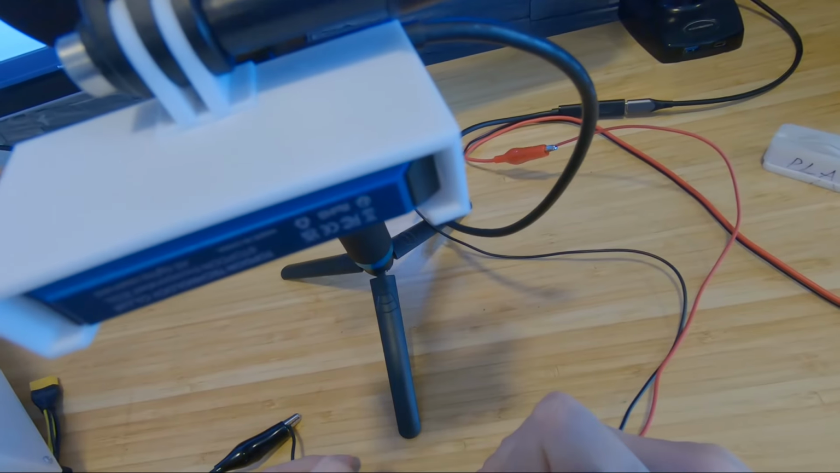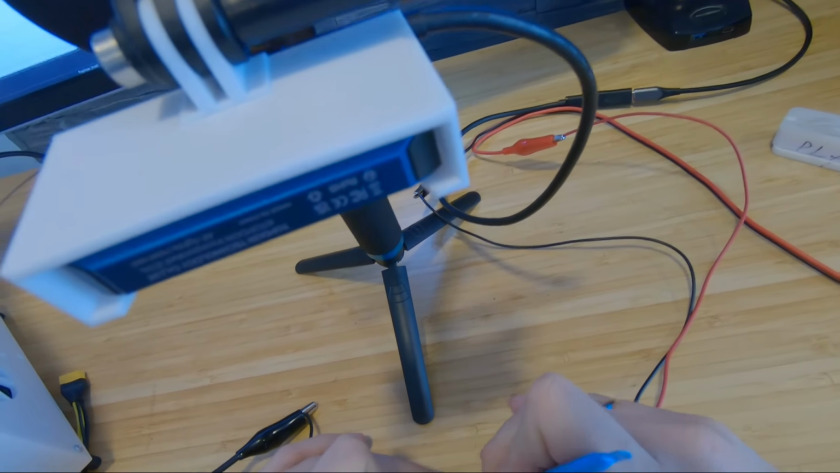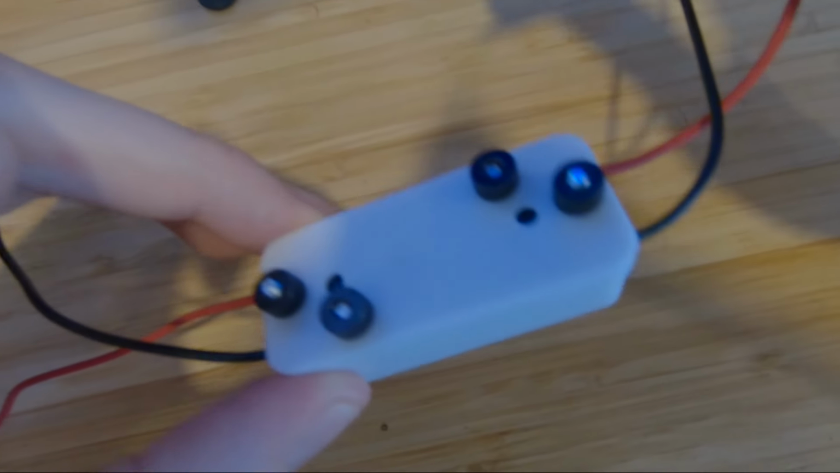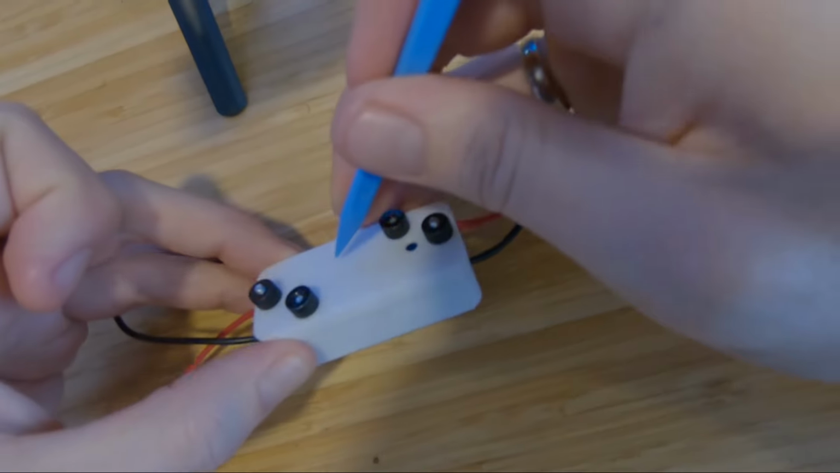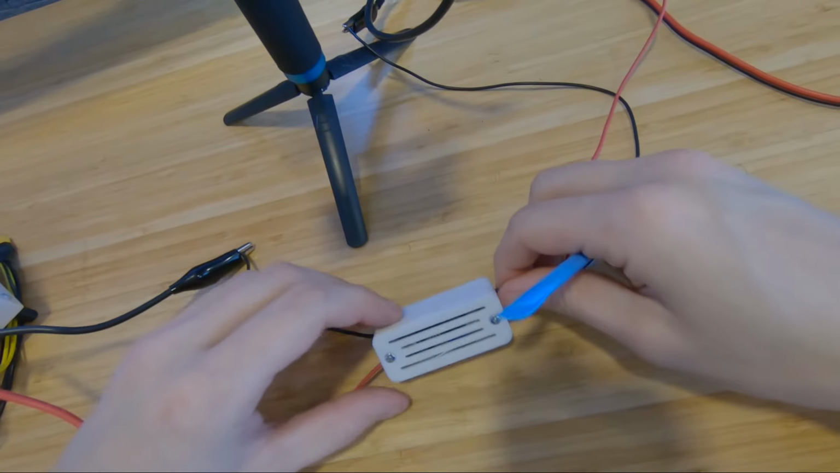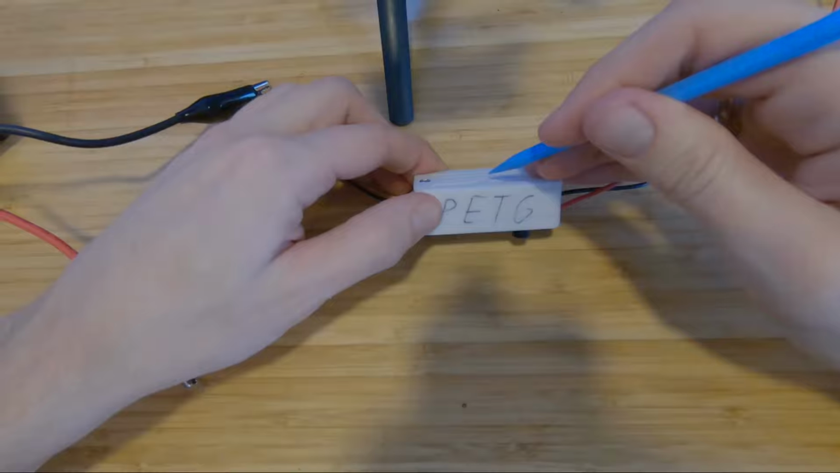Okay, the bottom is a little bit soft, like a little bit. I don't know if you can catch it on camera.